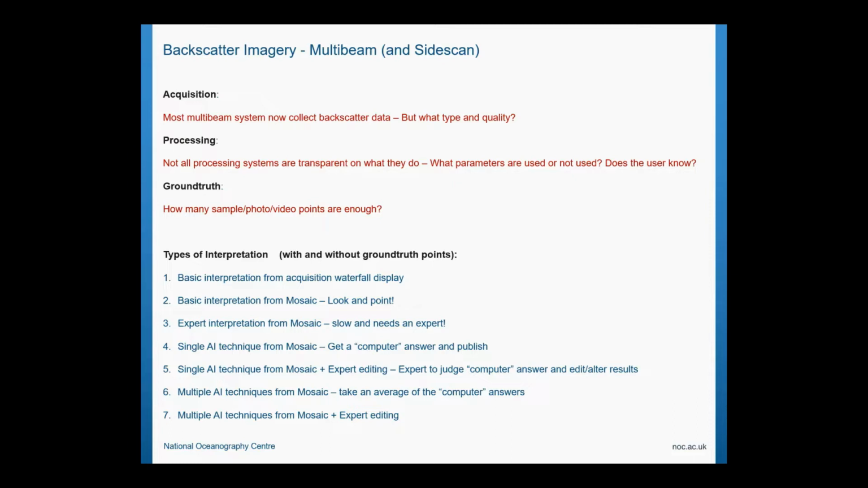Then we get onto the artificial intelligence. Can we get computers to do the answers for us? Can we publish that? Or actually, we get the computer to do that, and then we get an expert to judge how good that was, and maybe he or she will then edit and alter those results. And then possibly we start doing ensemble interpretation. We do lots of different types of AI and create an average, and then an average plus expert. So there's all kinds of different ways of doing interpretation and getting to your final answer.